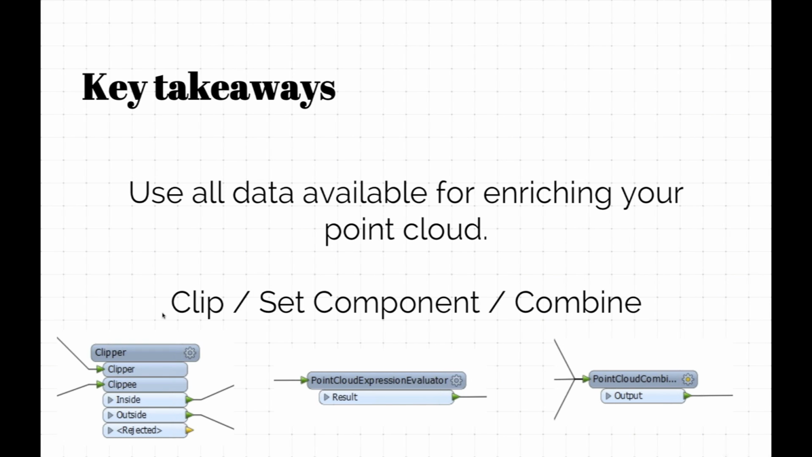Enriching point cloud data. Why would you do it? Because you want to use that point cloud in tools like, say, Point Tools or MicroStation or AutoCAD, some of those tools, to do other work later on. And you might as well have the best possible point cloud.